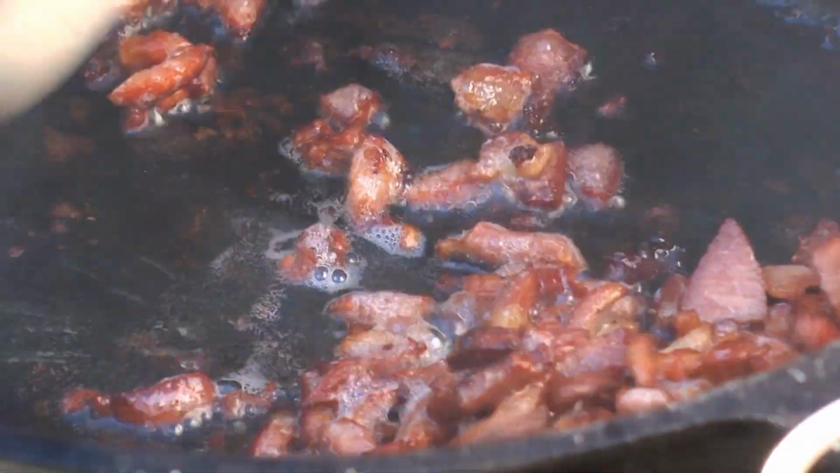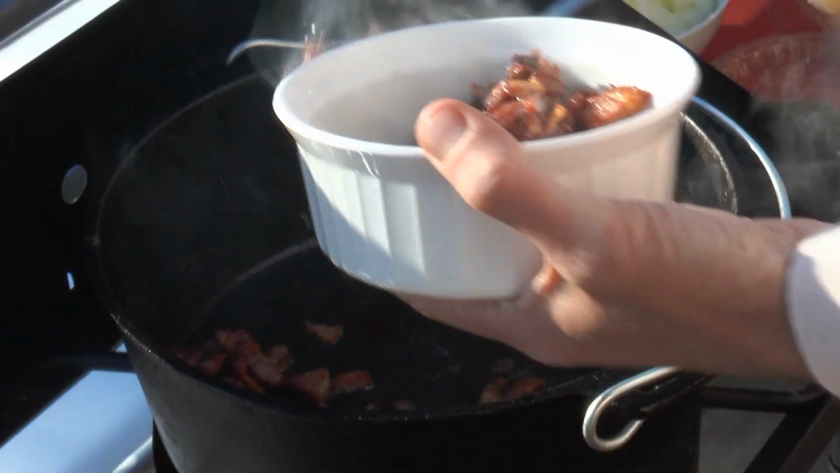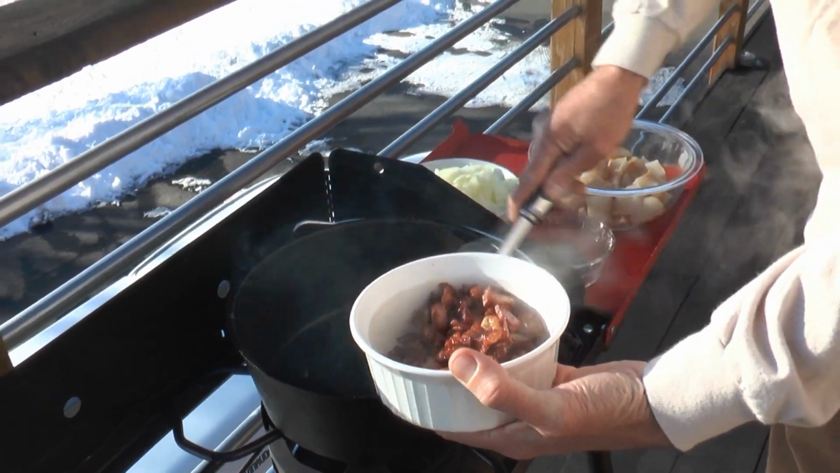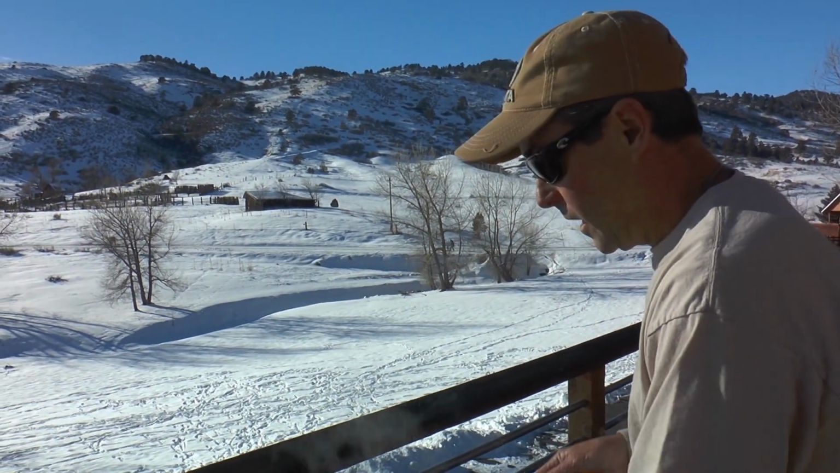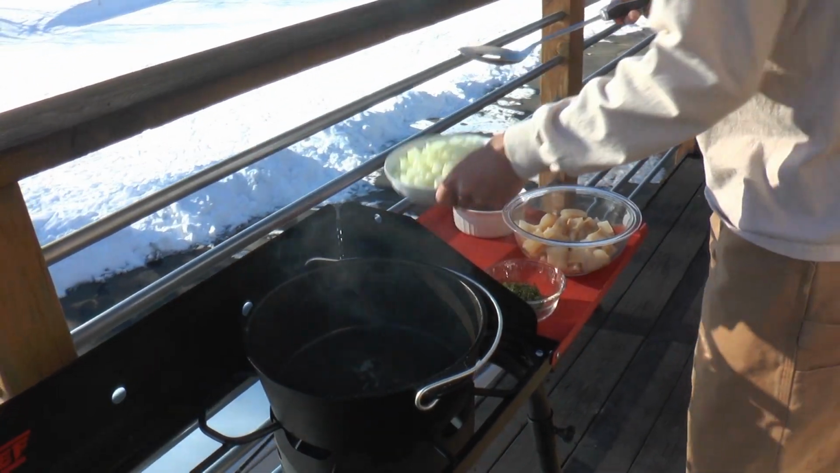Take all this out real quick. And we wanna use that fat in there. We wanna leave the fat that's in there. And then once you take all this out, if there's not enough fat left in there for all your onions, of course, this is where you would put butter. And I don't want to hear anything about olive oil. This is a traditional chowder. All right, and in with the onions.